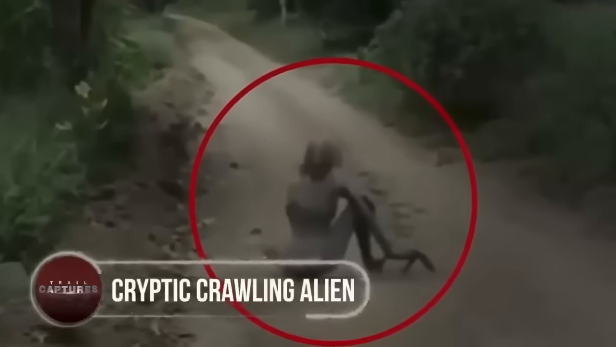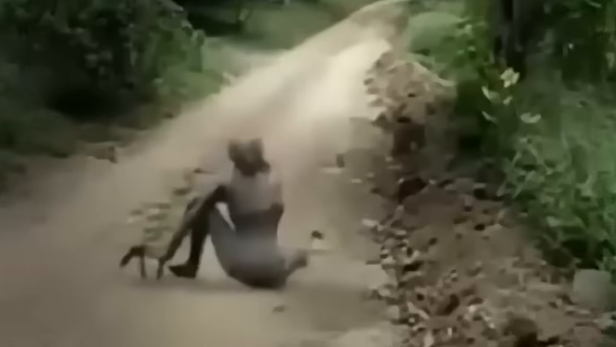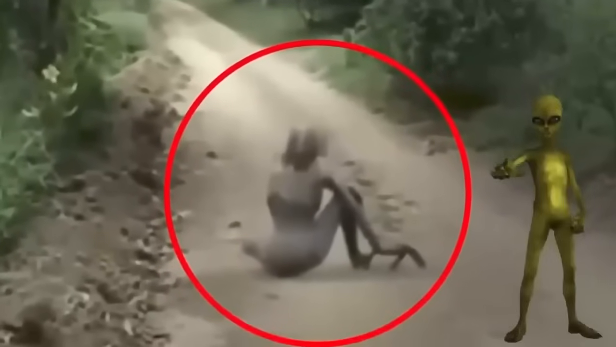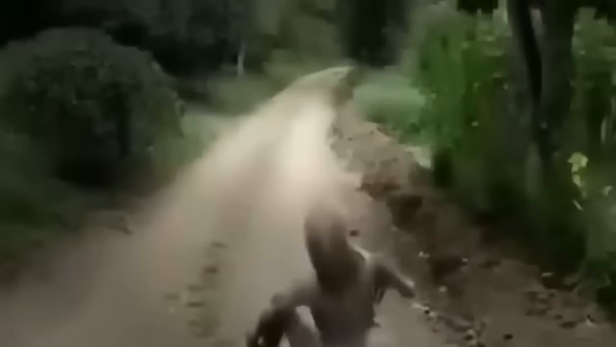Cryptic crawling alien. On a dark road in an undisclosed location, a bizarre sight left many wondering about the existence of extraterrestrial beings. A strange, otherworldly creature resembling an alien was caught on tape, awkwardly crawling in the shadows. Its peculiar features, such as abnormally large and pointy hands, made it appear eerie and unworldly. The head was unlike anything known to mankind.